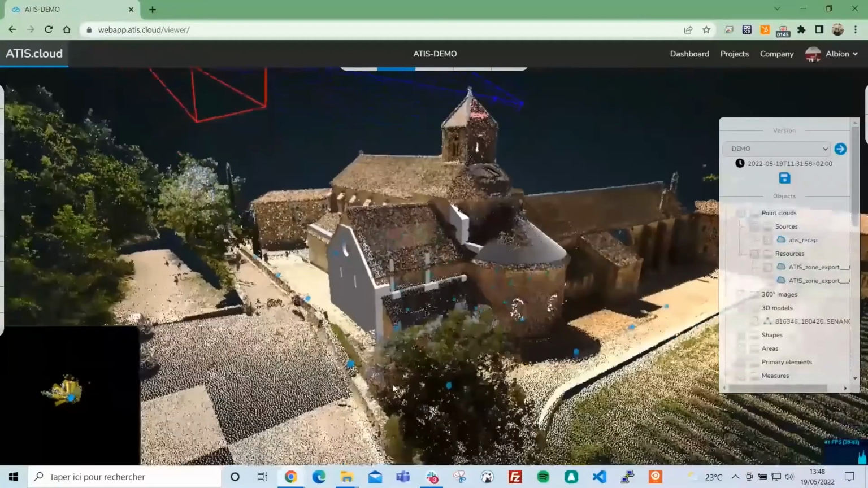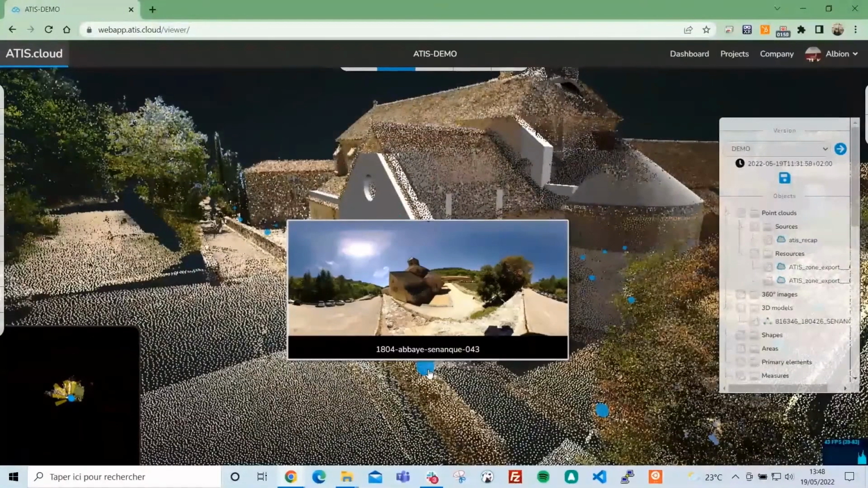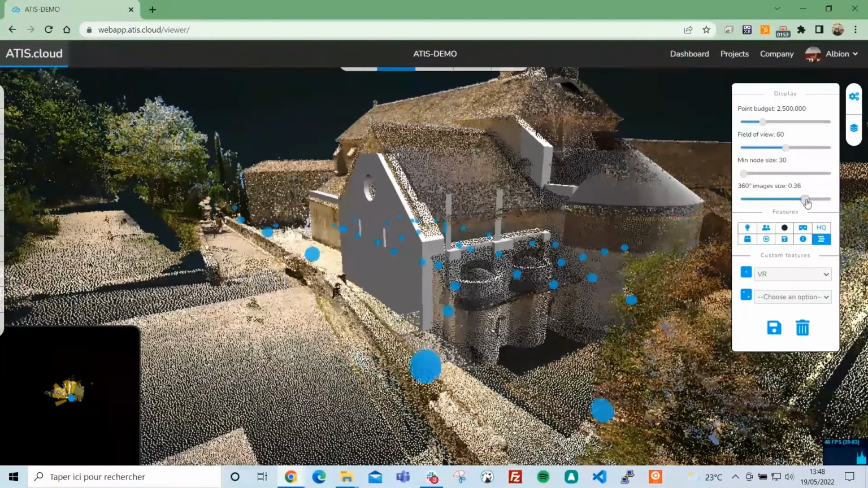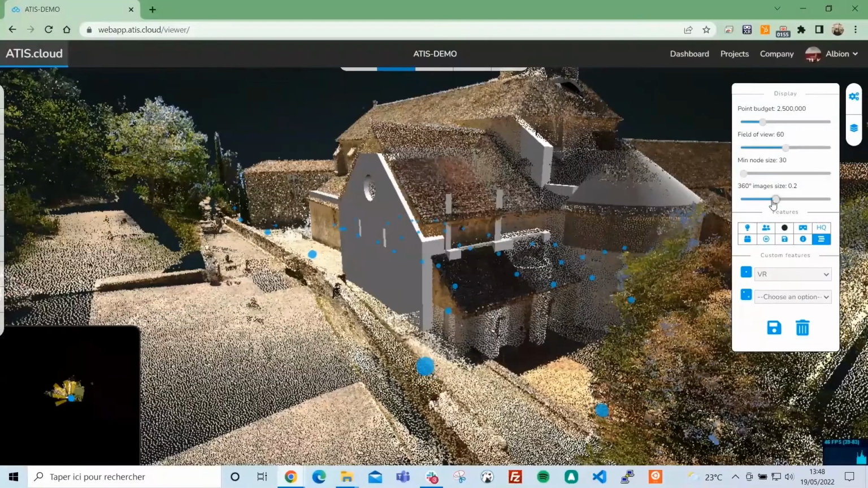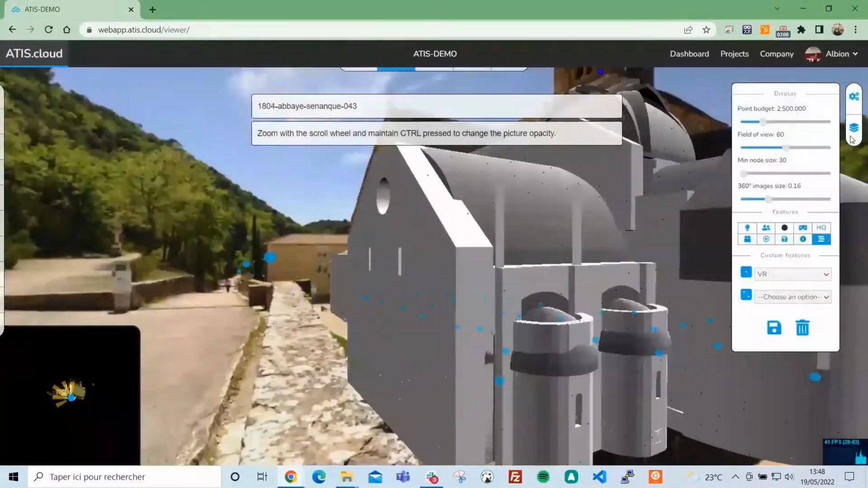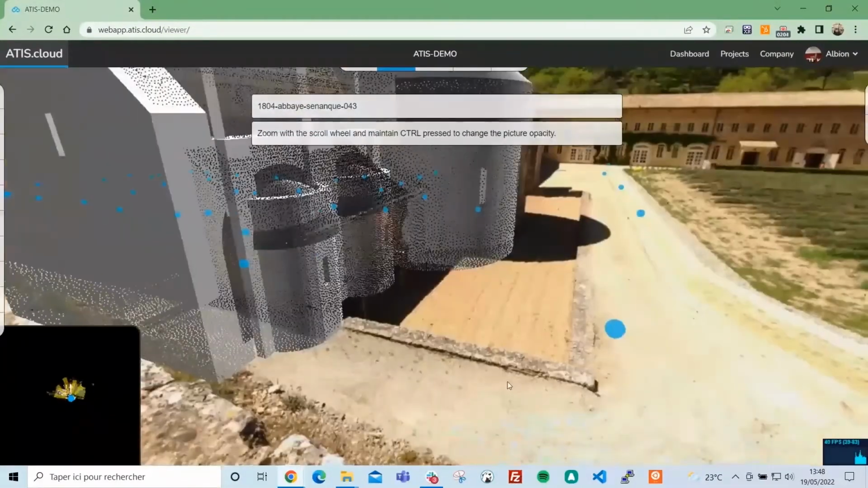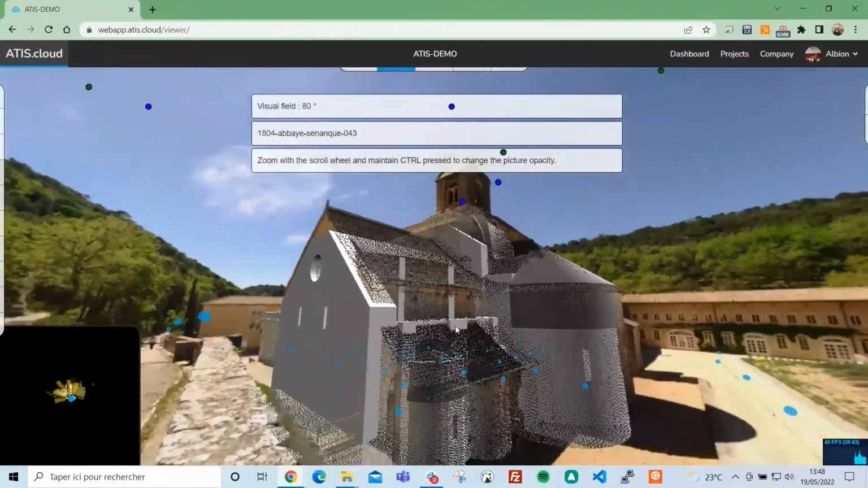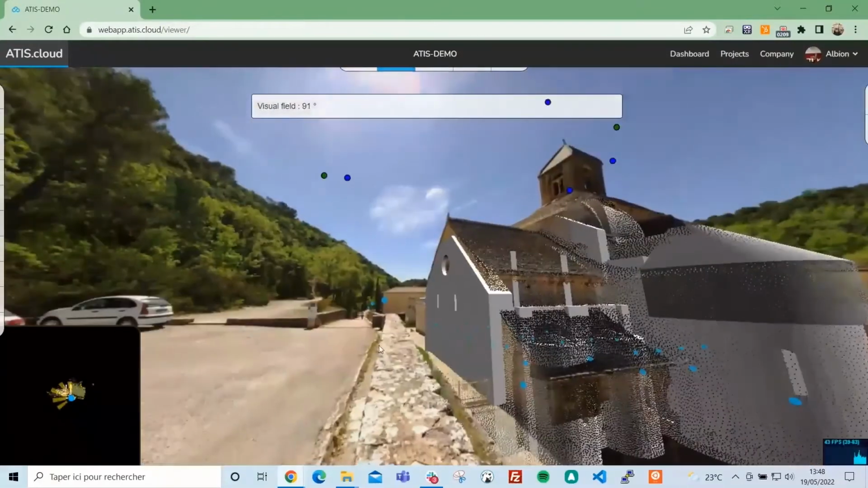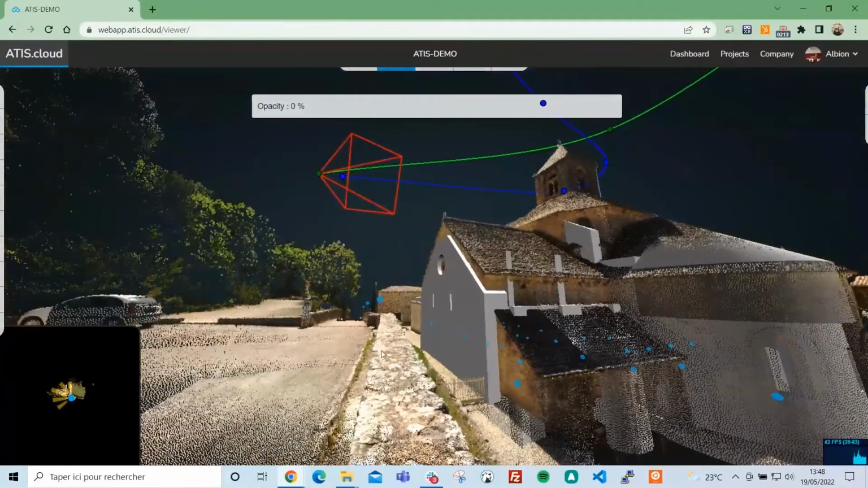So once you have your projects on ATIS.cloud, if you're working with structured data, we keep the structure, which means that you can enter the 360 view of your station. You can change the size of the bubbles to enter the 360 view, and when you enter the 360 view, you will see the real image if it's in the point cloud, or you can import it afterwards. And through the 360 view, you can change the opacity to view the point cloud.